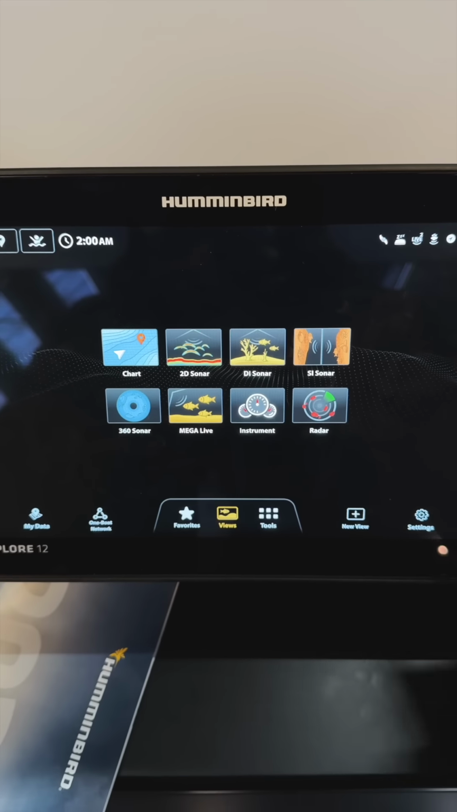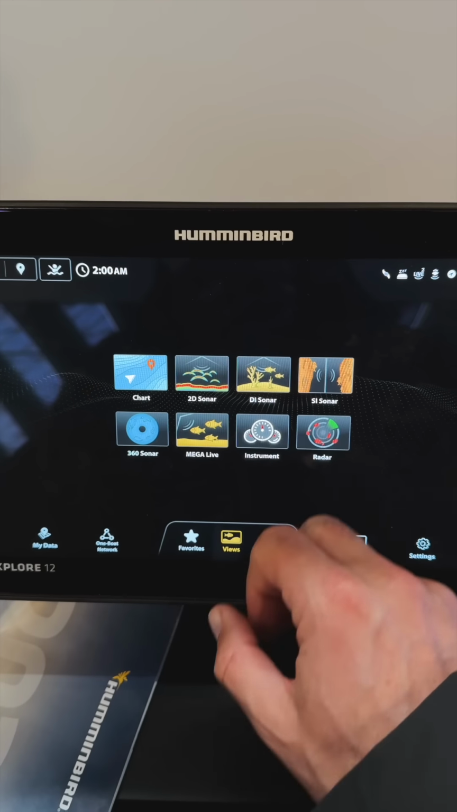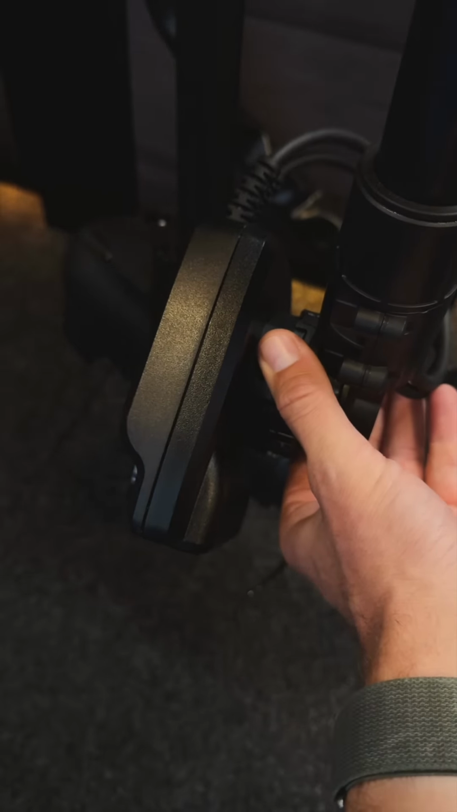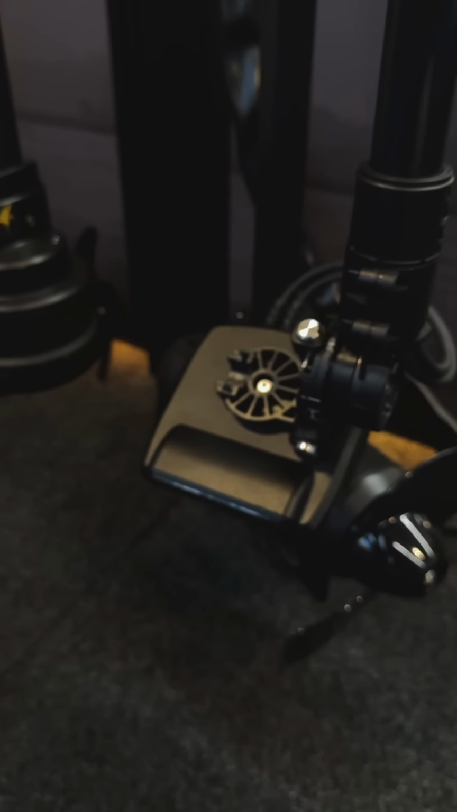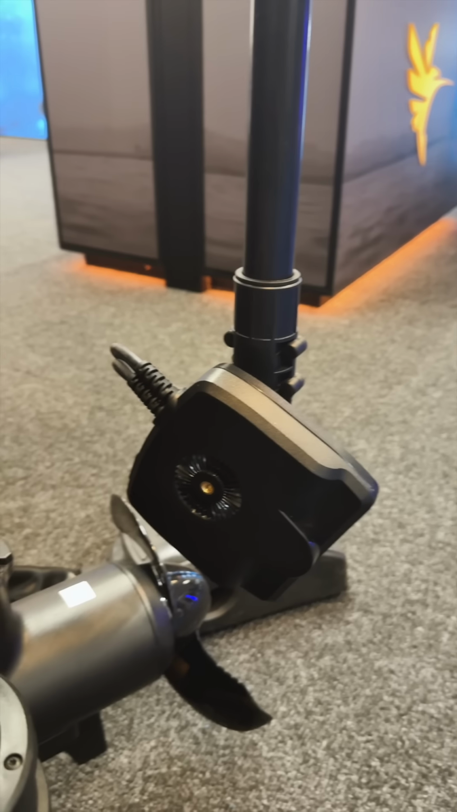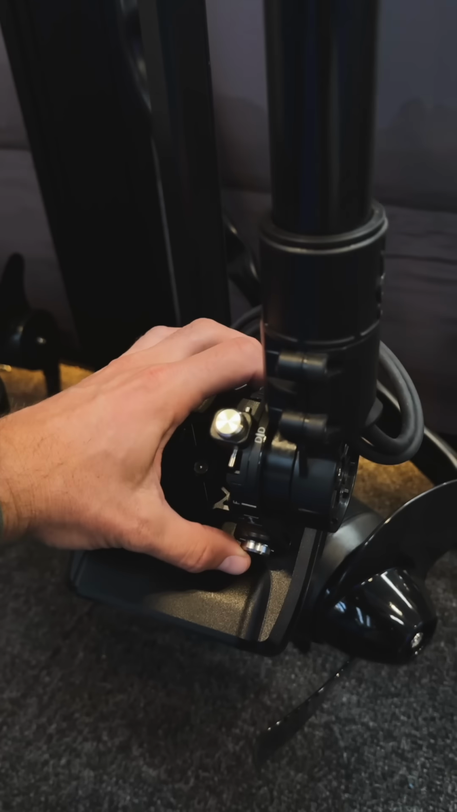This week I visited the METS, the Marine Equipment Trade Show in Amsterdam. Here you could see the new Megalive 2 in the flesh and also the new screen range called Xplore. Starting out with the Megalive 2 itself, it looks familiar, but at the same time there are noticeable differences. There is a bulge on top of the Megalive sonar and the mount is way more rugged, limiting the amount of wobble you might get while driving around.